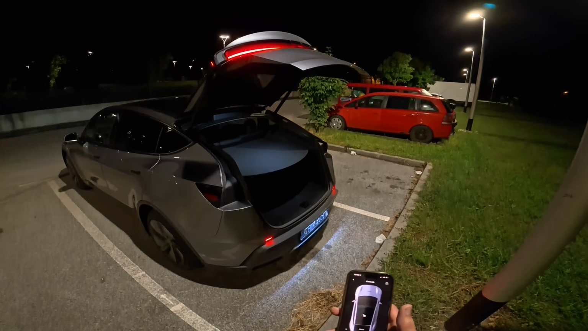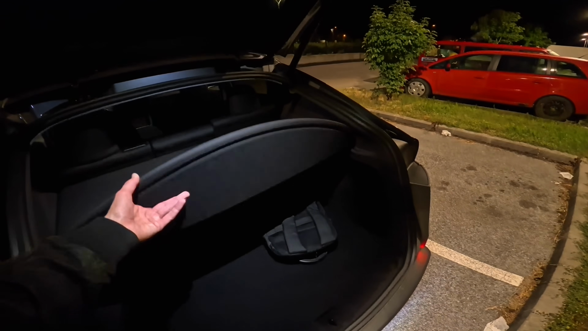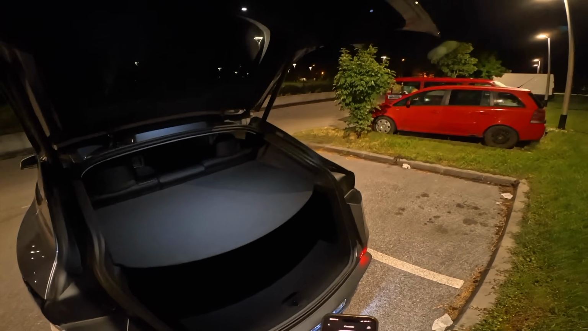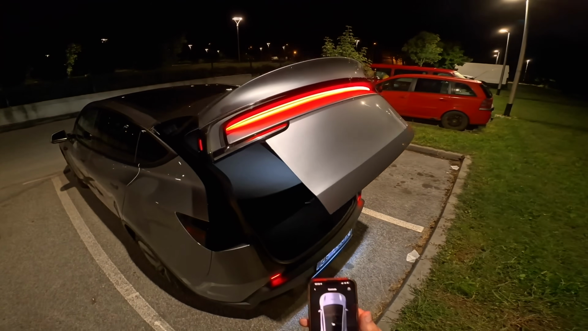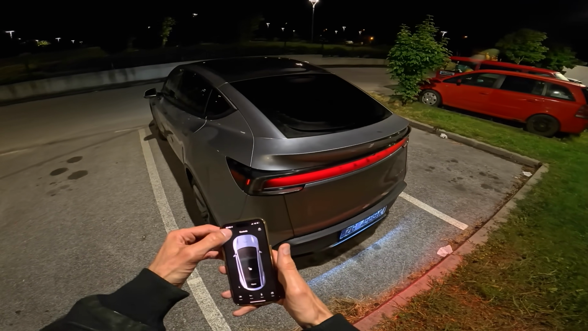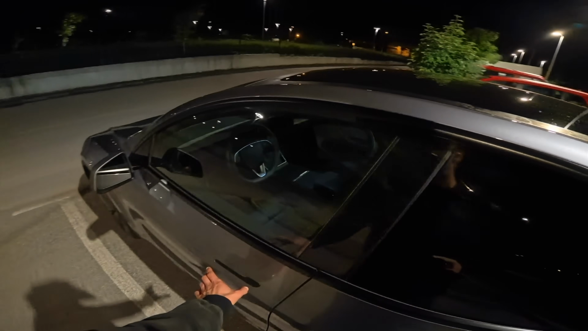Now if I go to controls, I can open the power tailgate. We have an excellent spotlight on the tailgate, and it's very spacious. Also very well illuminated. You can close here. Probably one of the best SUVs regarding cargo space inside. Now let's jump inside.